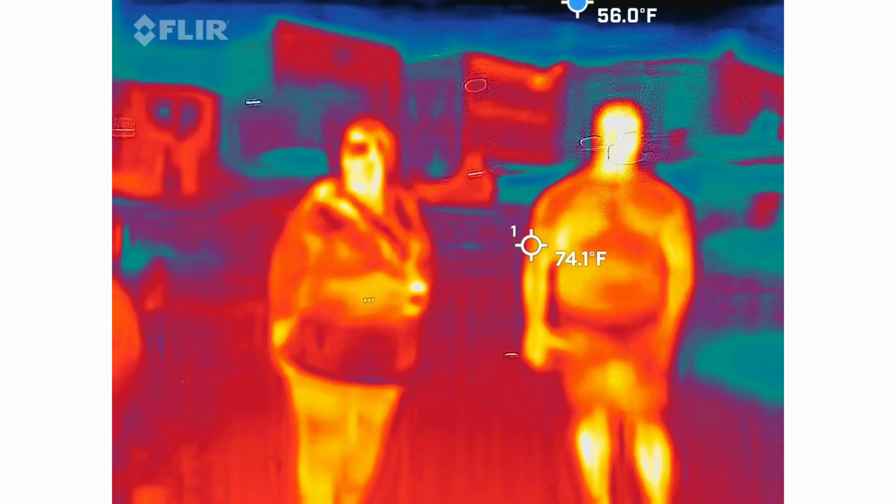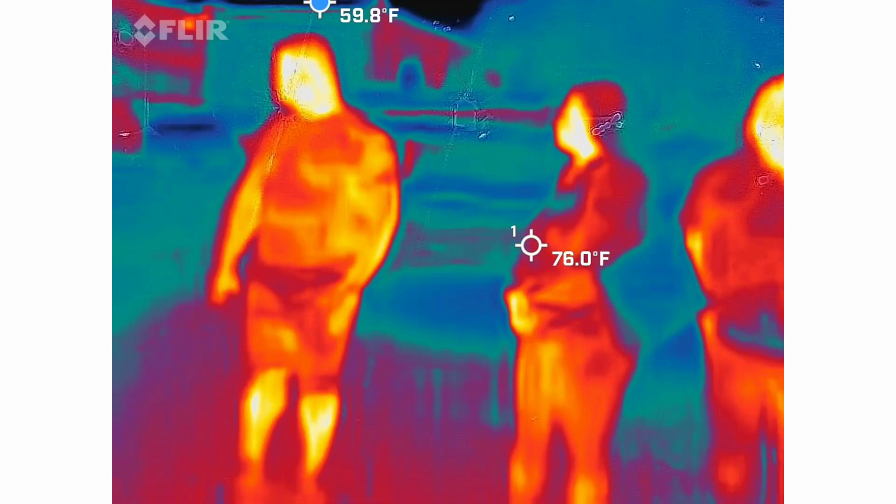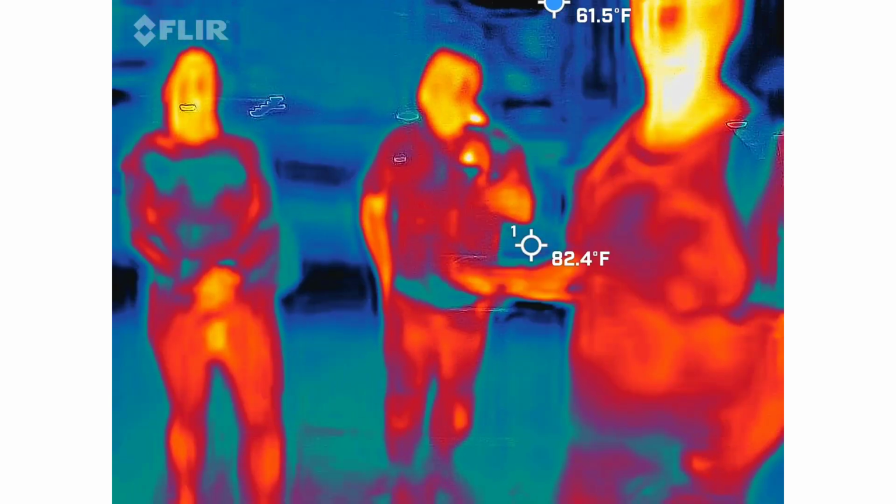Looks like we actually have a new friend that's kind of chilling out with us. Awesome. As you guys see, the homeless person sitting up in front of the gate there. Oh, yeah. So we're going to stay away from that area once we spread out.